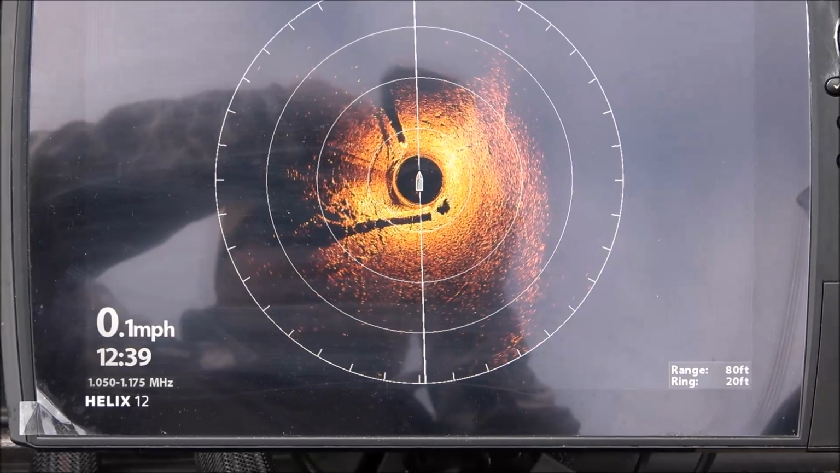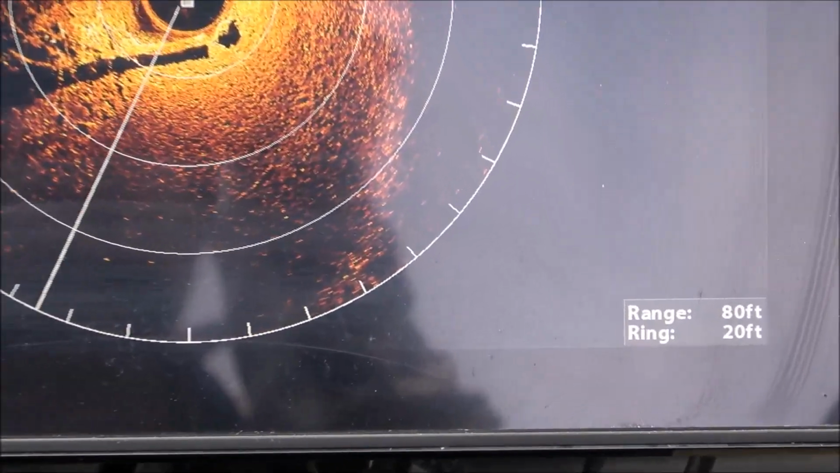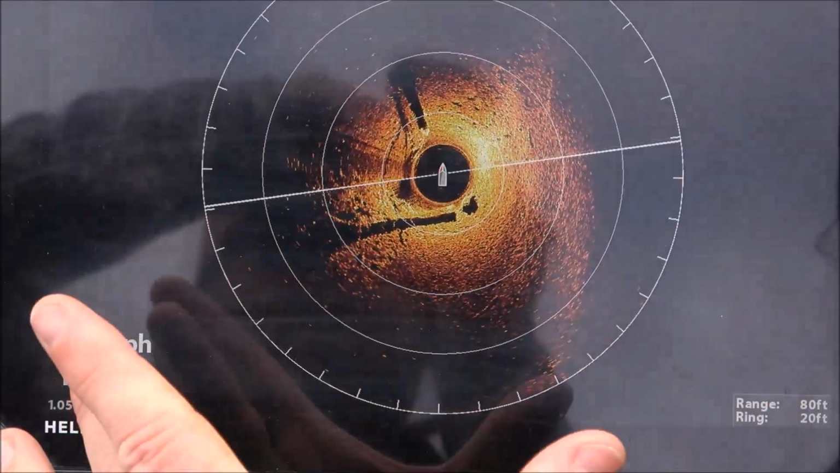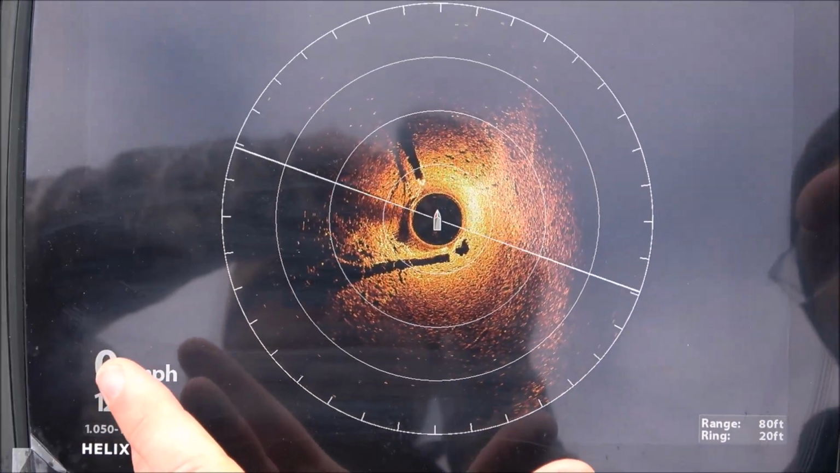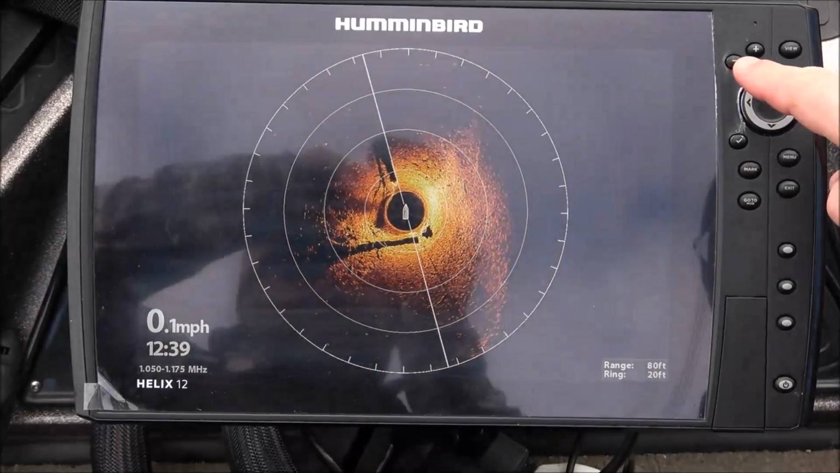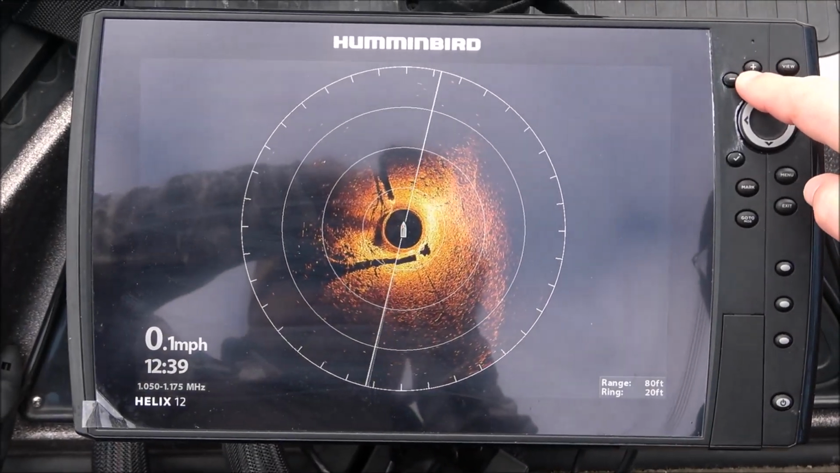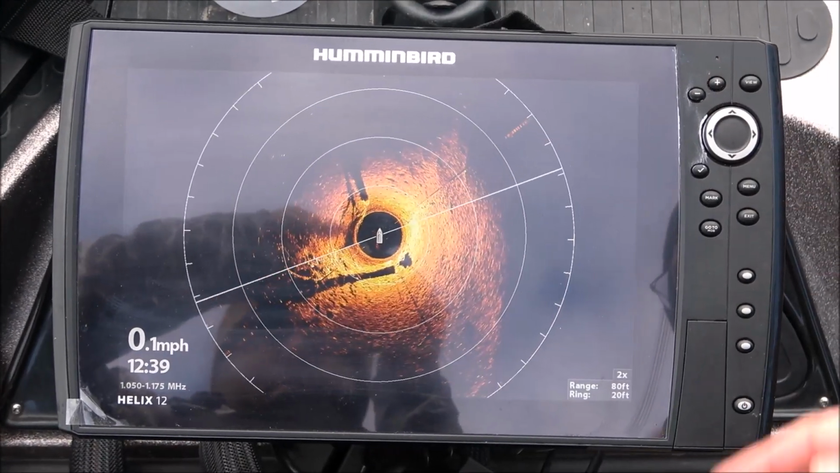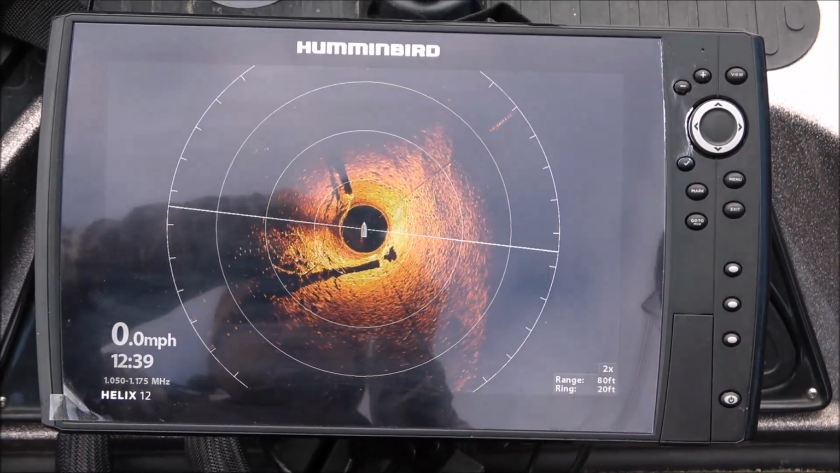My range right now is on 80, and you can see I've got a Helix 12, and the first thing I want to do is utilize this big screen. It doesn't make sense to buy a Helix 12 and then have this zoomed in. So that's where I'm going to use the plus or the minus buttons. I hit plus once, you can see it zooms in a little bit.